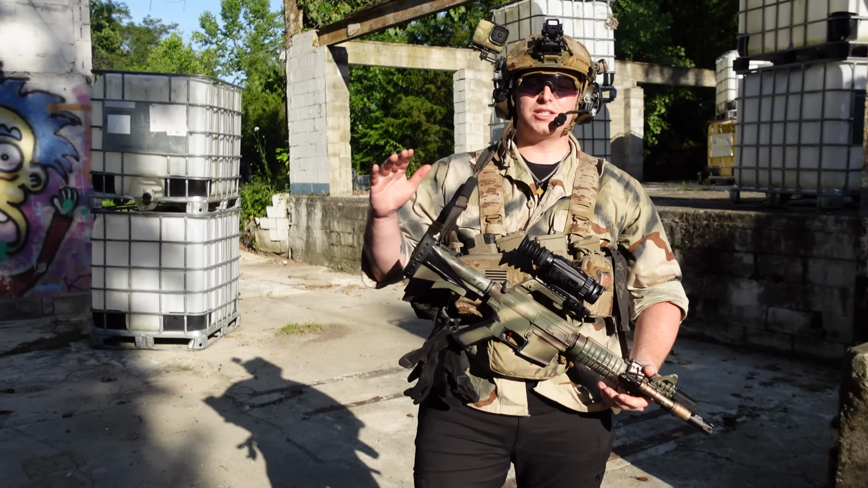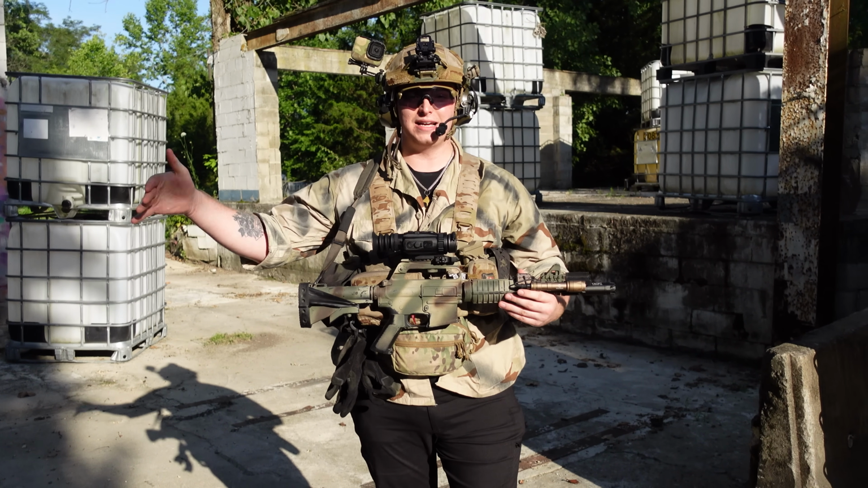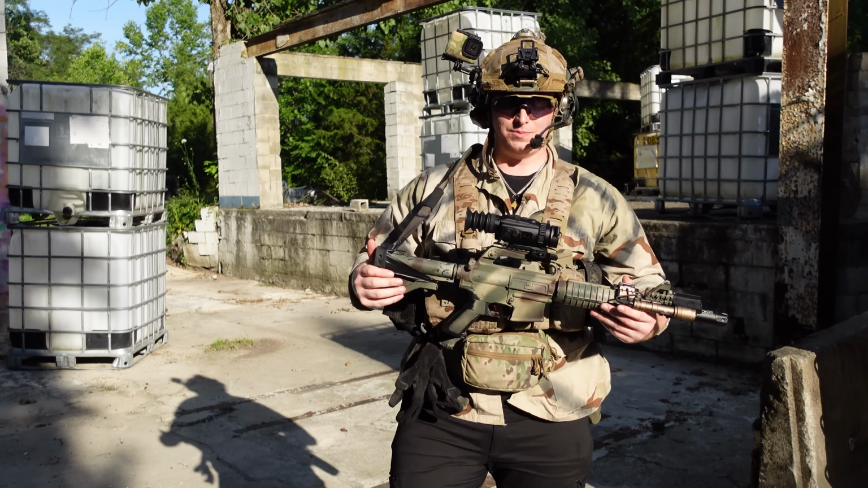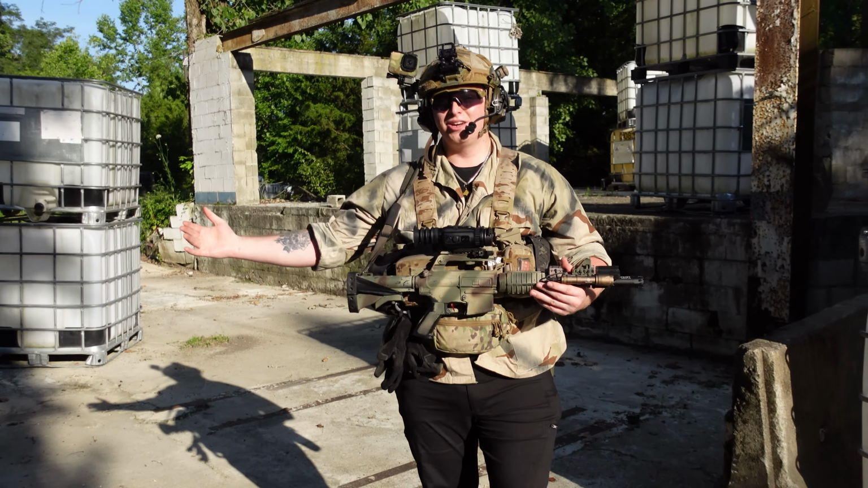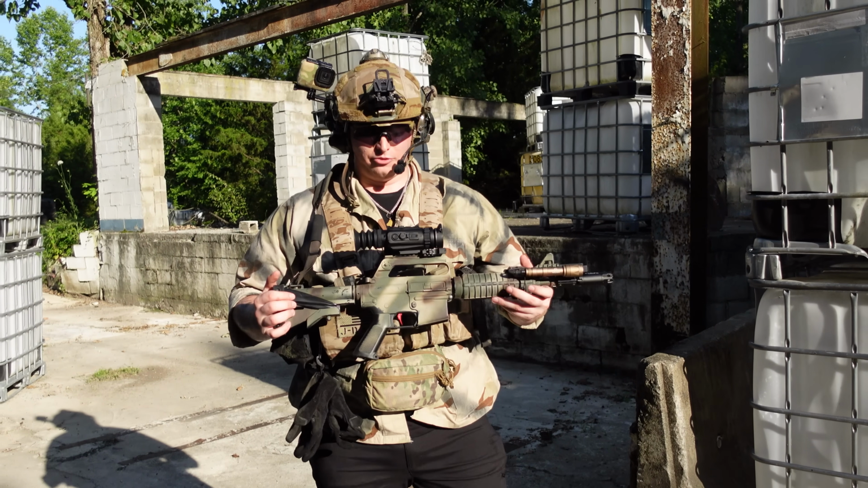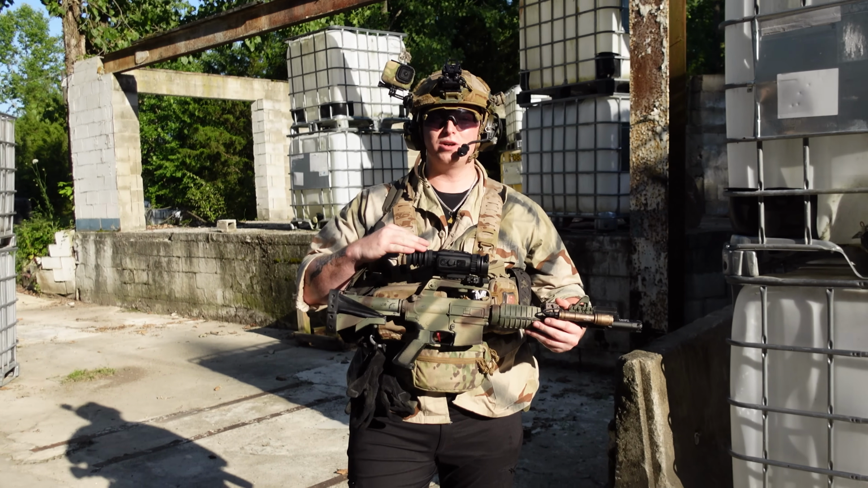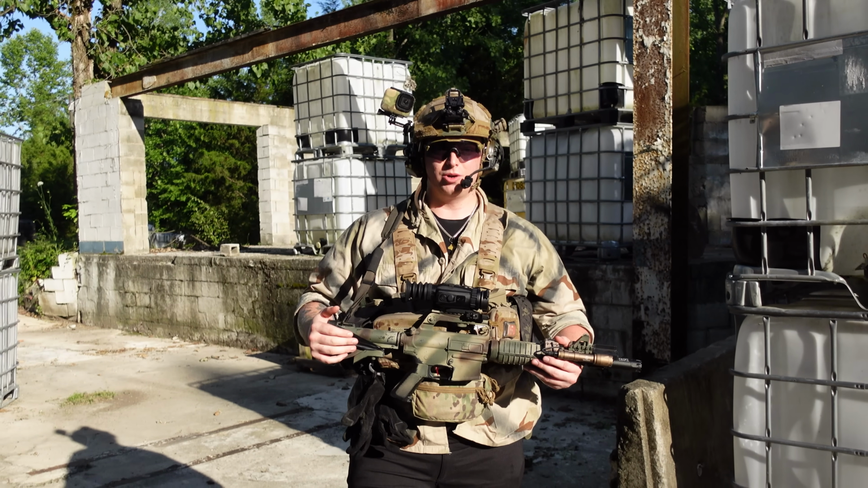Today we have an awesome opportunity to play with this during the daytime and then moving into some nighttime gameplay. The reason why is because I wanted to use this thermal scope against live moving targets. So why not on an airsoft field? I'm going to show you guys a bunch of different footage because this does have 4 different imaging modes, and I will go through all the different thermal imaging modes in this gameplay.